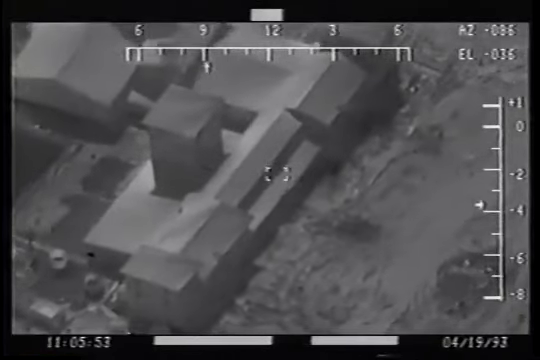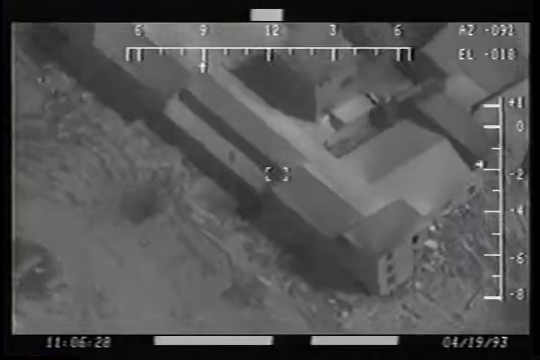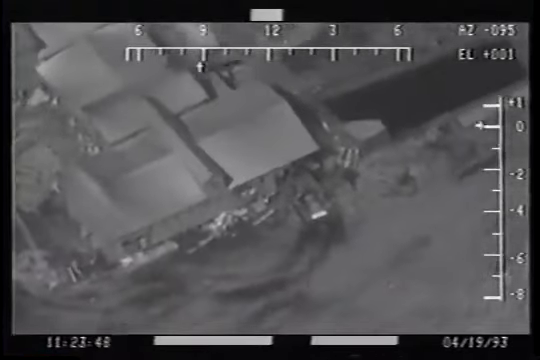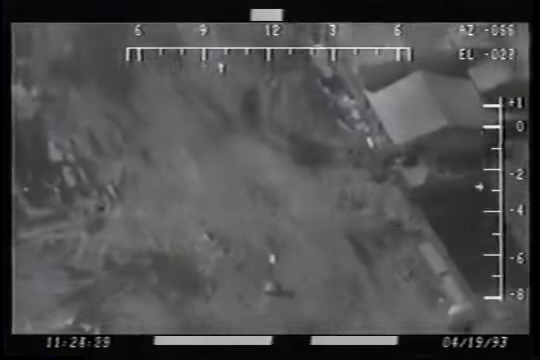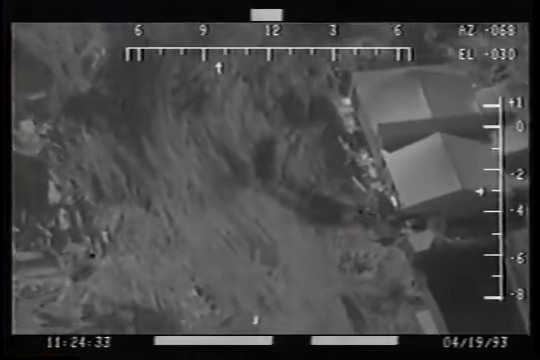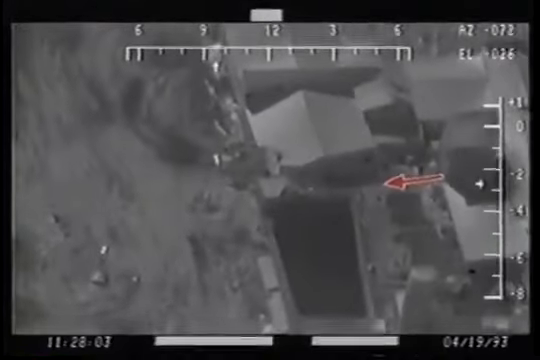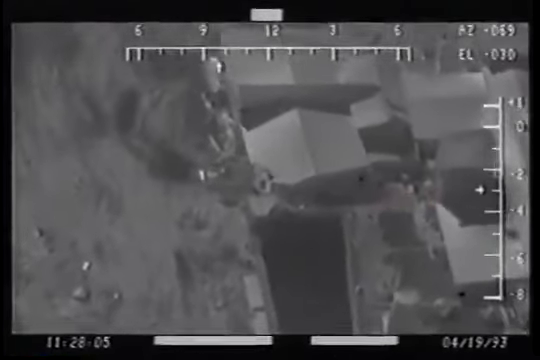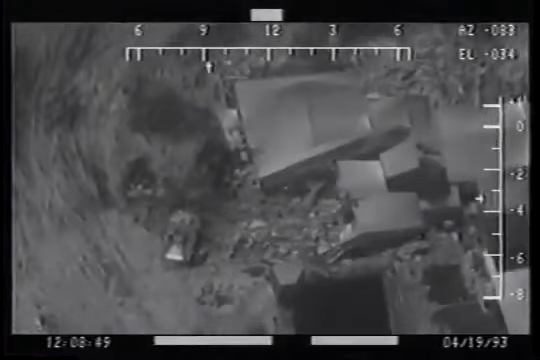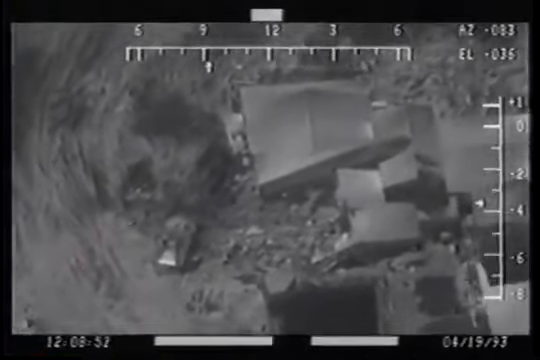After examining FLIR tapes, forward-looking infrared, shot by the government on April 19th, several independent experts concluded that flashes seen at the back of Mount Carmel were muzzle flashes from automatic weapons. The government denies that there were armed agents on the ground and insists that what the experts see as muzzle flashes are instead reflections caused by sunlight on rubble, what the government now calls glint.